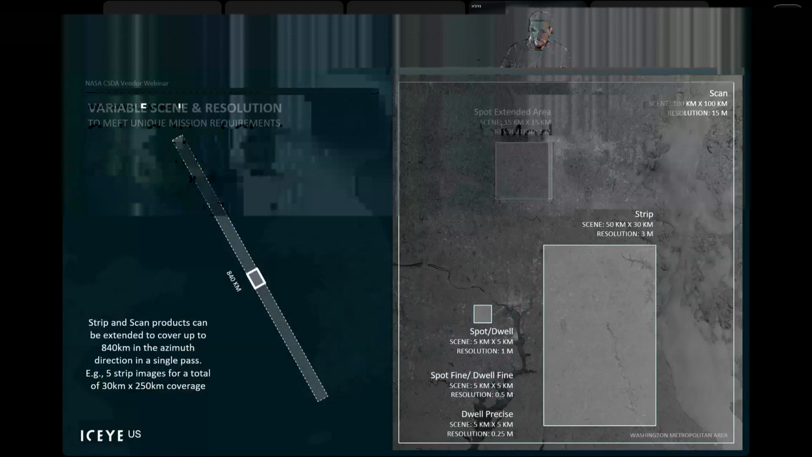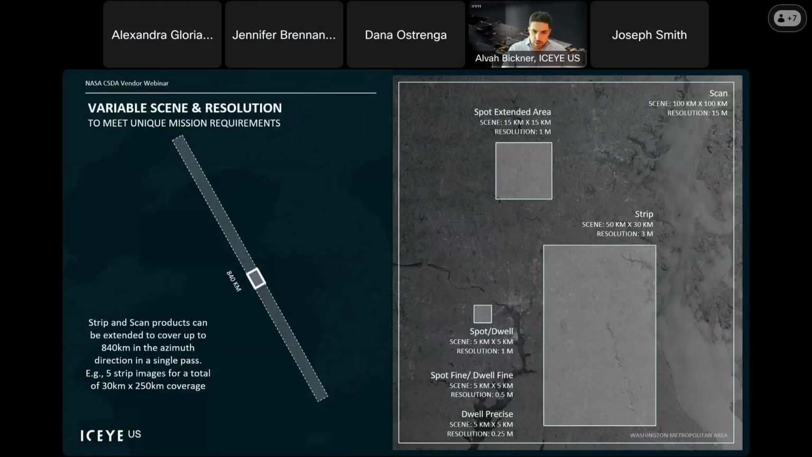Here are just some examples now of the sizing and comparisons of these images. So on the right, you'll see all of our images overlaid onto a single page. You can see scan is the widest, which is the entire square. Strip is the 50 by 30 kilometer. And then as we go down, we get down into our spotlight extended area, which is a resolution of 1 meter at 15 kilometer by 15 kilometer. And then our spot and dwell and our spot find and dwell find.